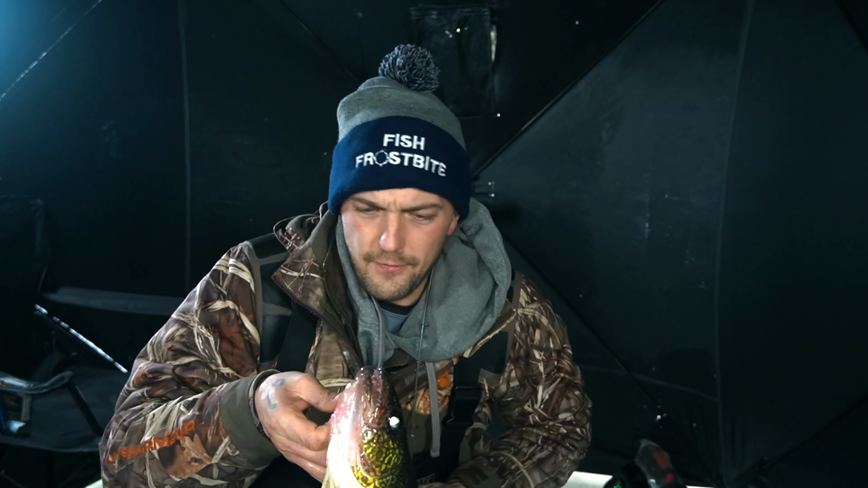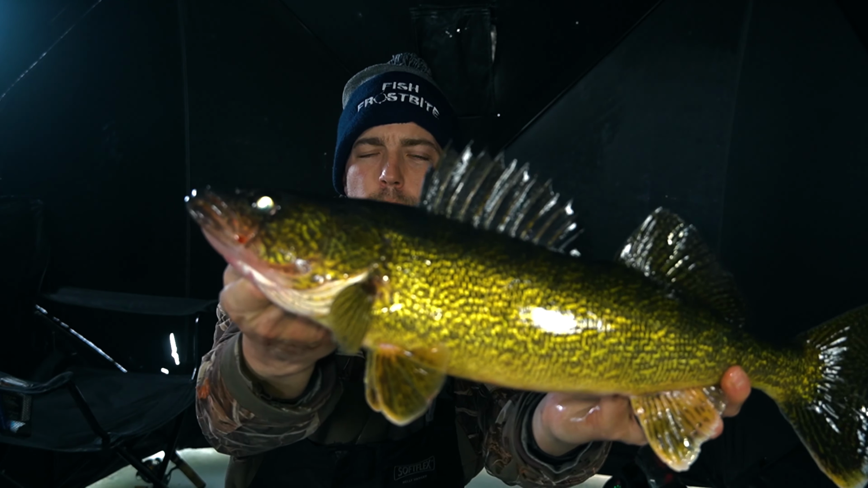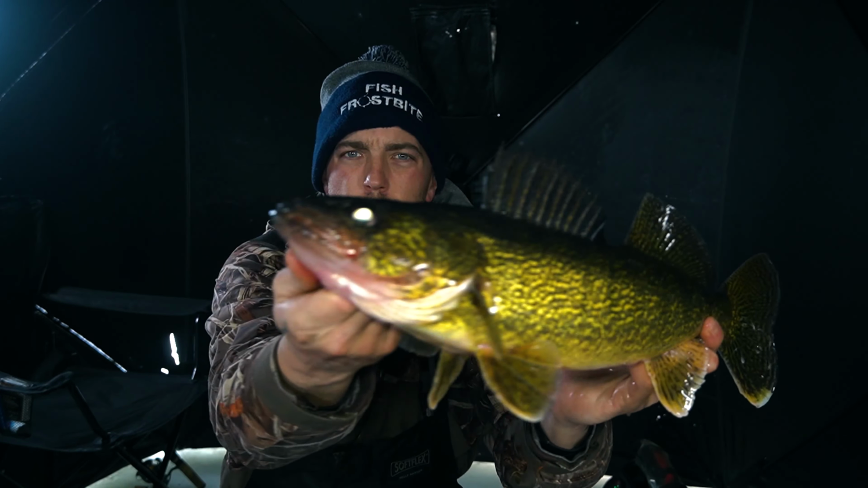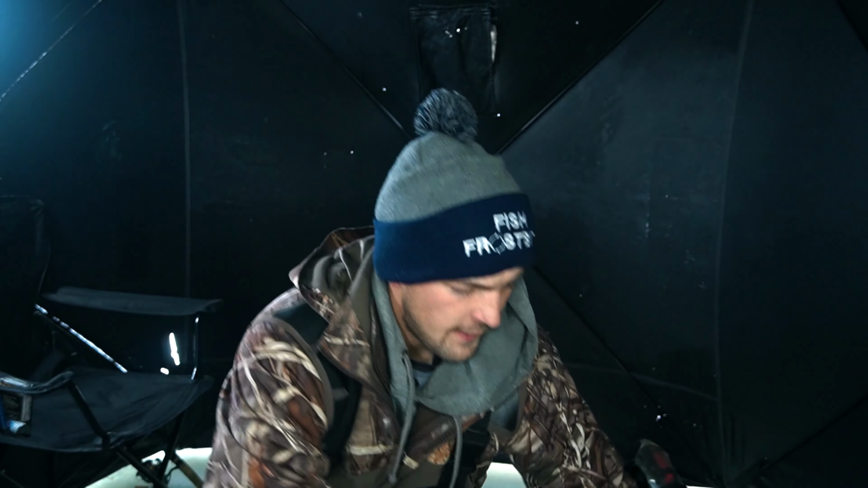Alright guys, so there's that fish. Absolutely chewed the jigging wrap. That's 2 in a row that have bitten and broken that back tail fin off. And that's the only 2 of this perch color that I have. Not sure if the color really matters, but really nice fish. What a beauty. Number 2 of the day.